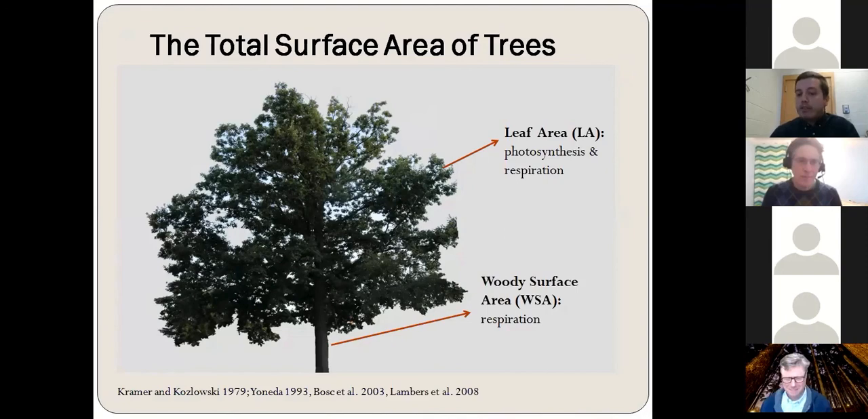And the woody surface area of the trees relates to the respiration of the non-photosynthetic tissues of the trees, because respiration relates to the cambial sheath and the living annual growing rings around the dead heartwood of the trees. So both the leaf area and the wood surface area really influence the carbon balance of trees and their sustainable growth.